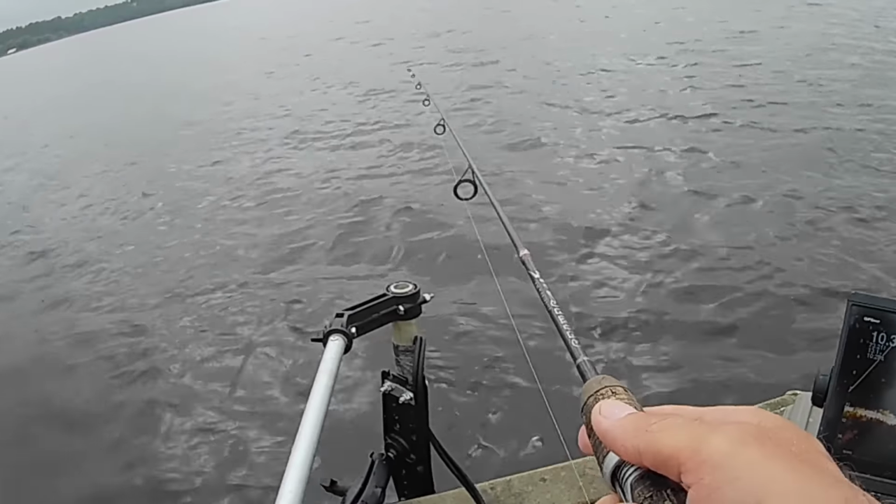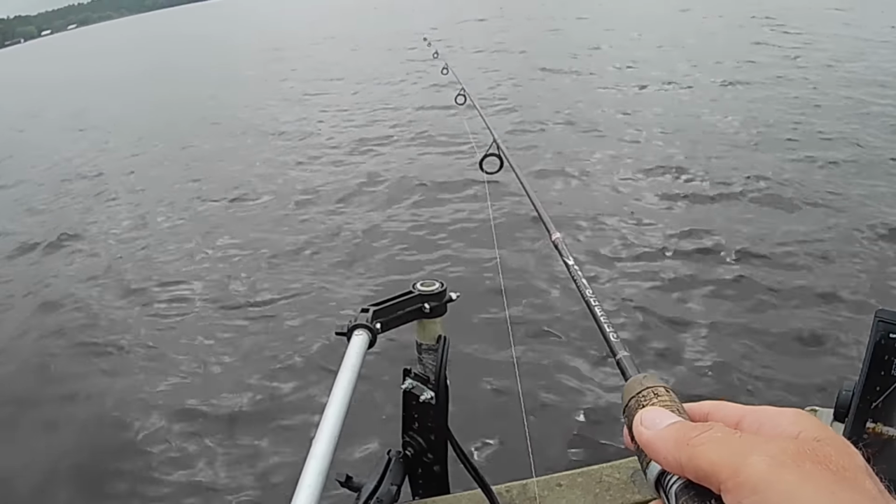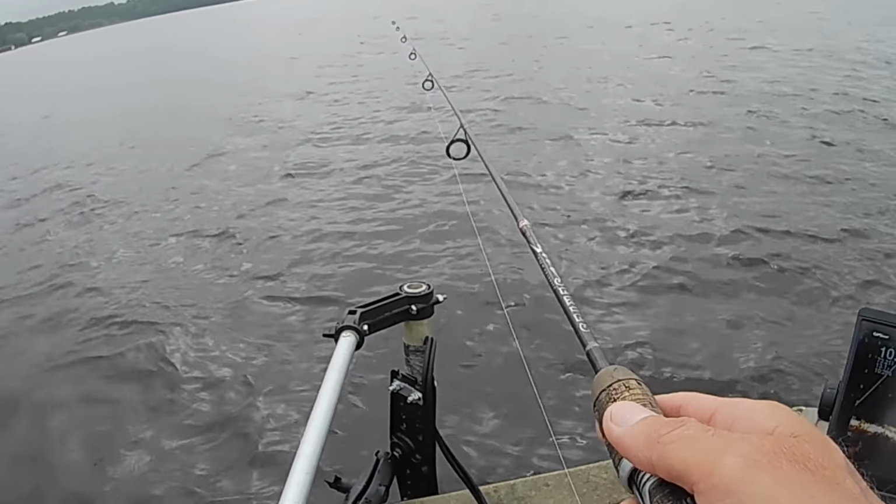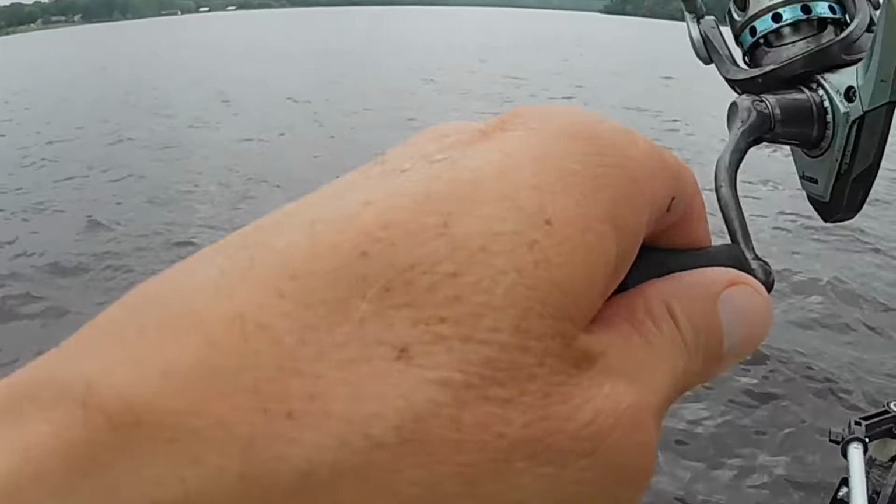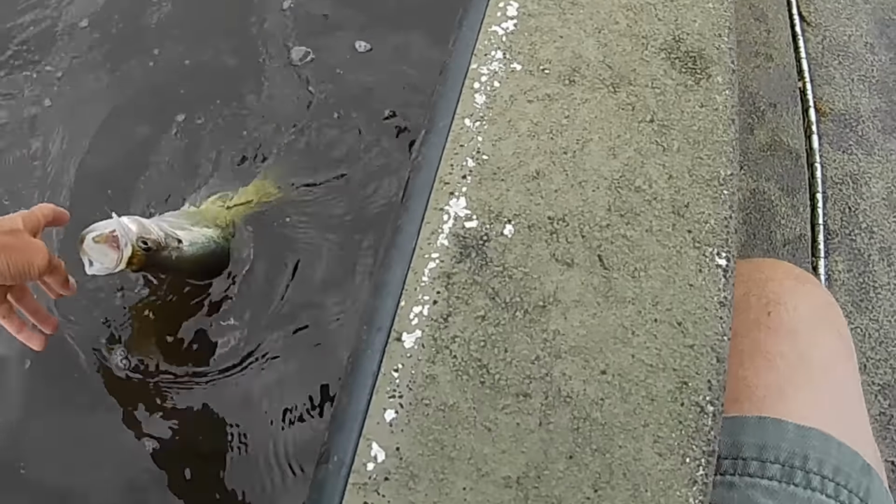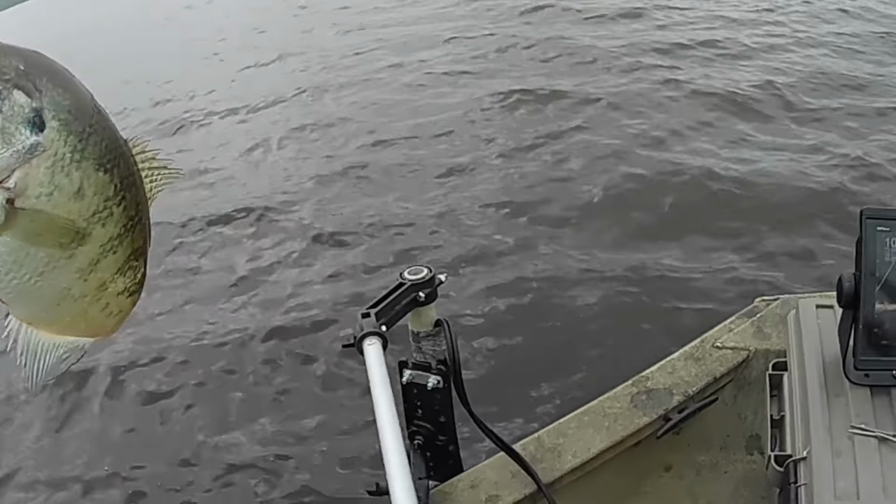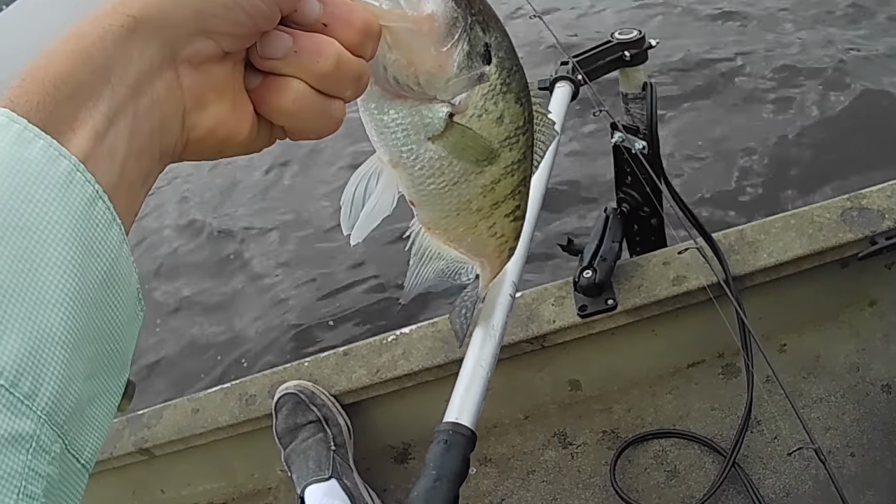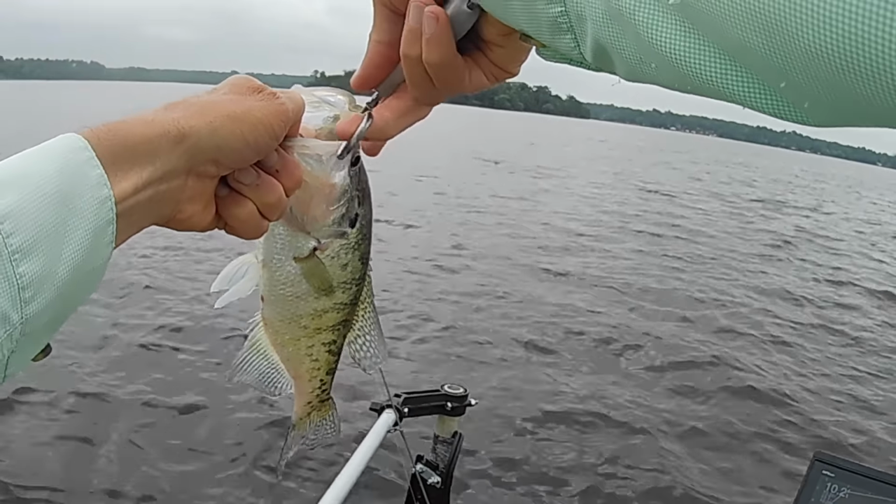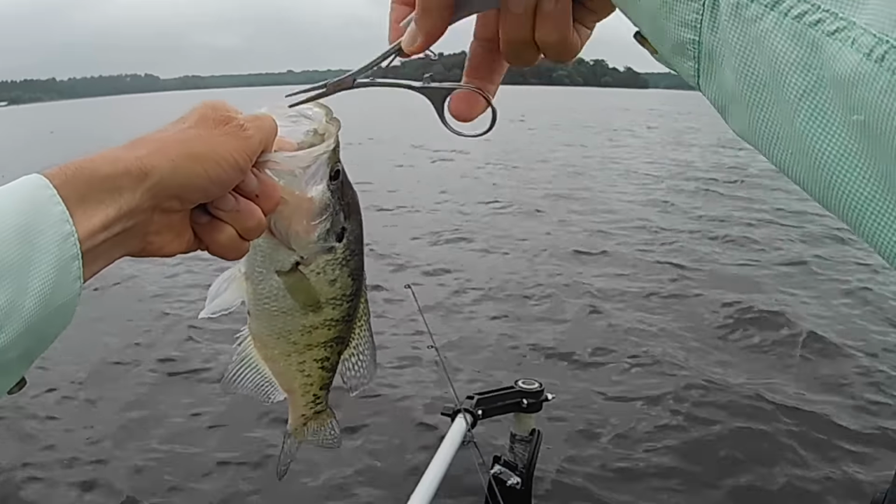Another cast. May and June are just excellent times to go crappie fishing, and just to go fishing in general. Such nice, pleasant weather. Golly, looky here what we got. Ooh, another good one. Dadgummit, I'm telling you, this place is full of hogs, man. Look at them. Come here. Golly. These sun guns are wearing me out. Oh man, and they eat it when they get it.